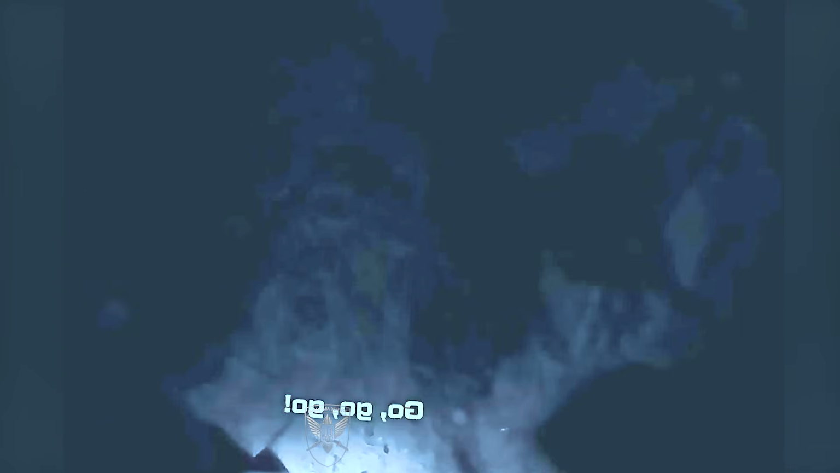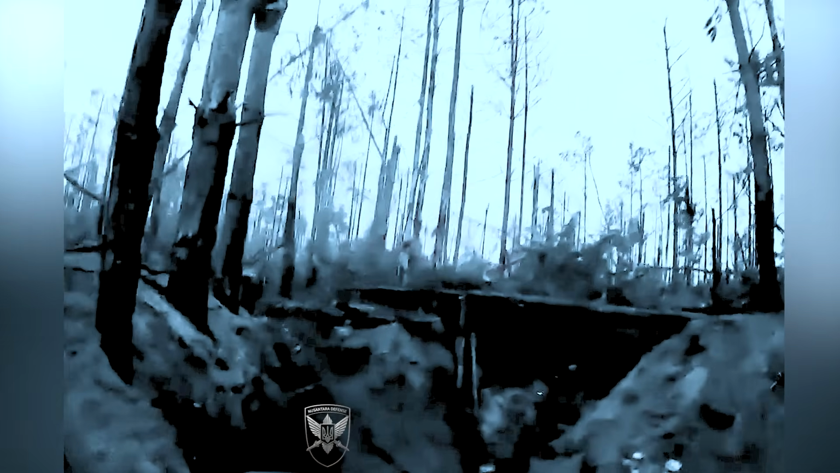From a silent, long-range duel, it had now turned into a close-quarters confrontation. A hunt that begins in the dark will soon be decided from a distance of just a few dozen meters. The steadily building pressure finally reached its breaking point. One of the Russian troop hideouts was captured by Ukrainian forces.